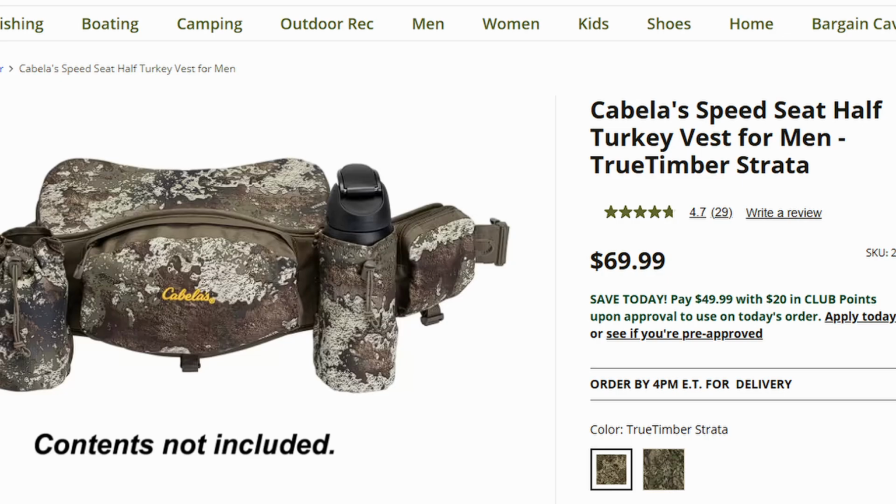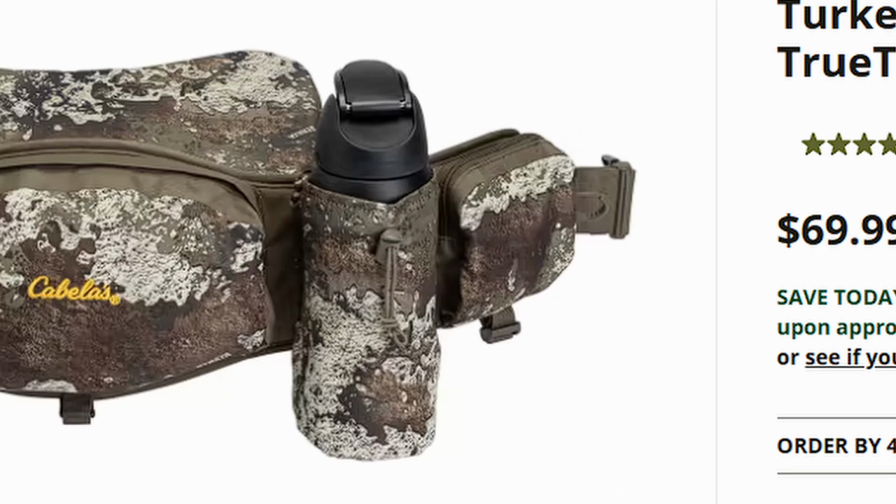And I've been using it as a monocular just as much, or actually more than I've been using it as a scope, because I don't even have to take the quick detach off because it's not even that big. I wear a little speed seat, Cabela's speed seat, that's got like a water bottle pouch on each side, and this thing fits flawlessly in there. And then I just pull the little drawstring and it mashes that eyepiece, so it just holds it in there and I don't have to worry about losing it.